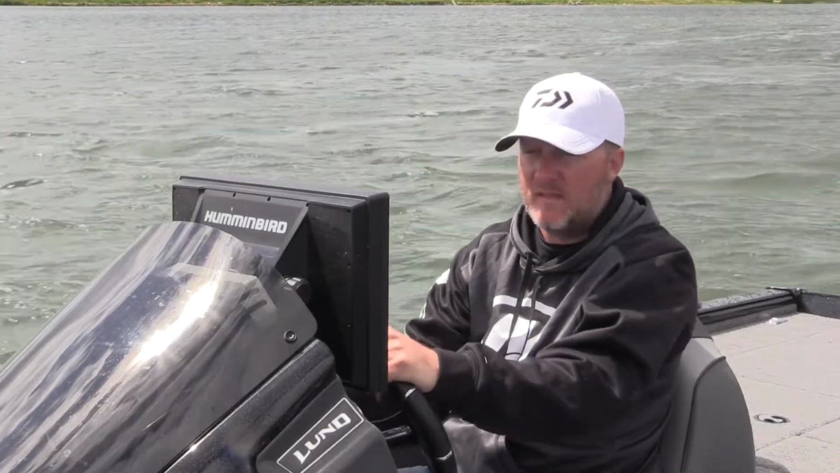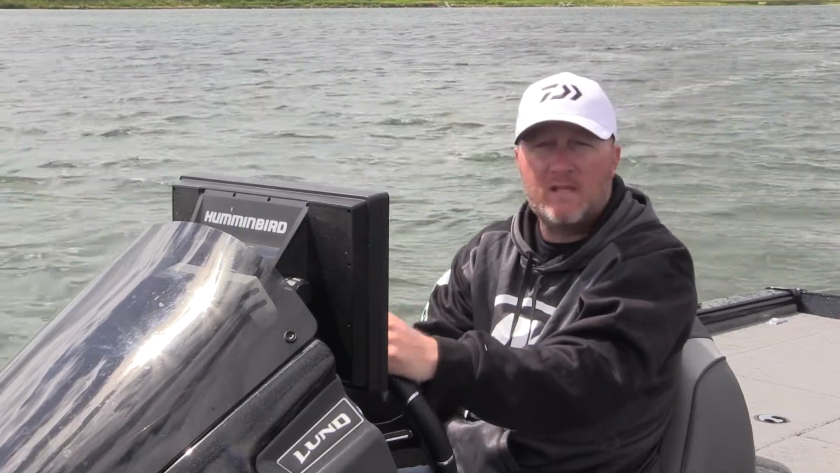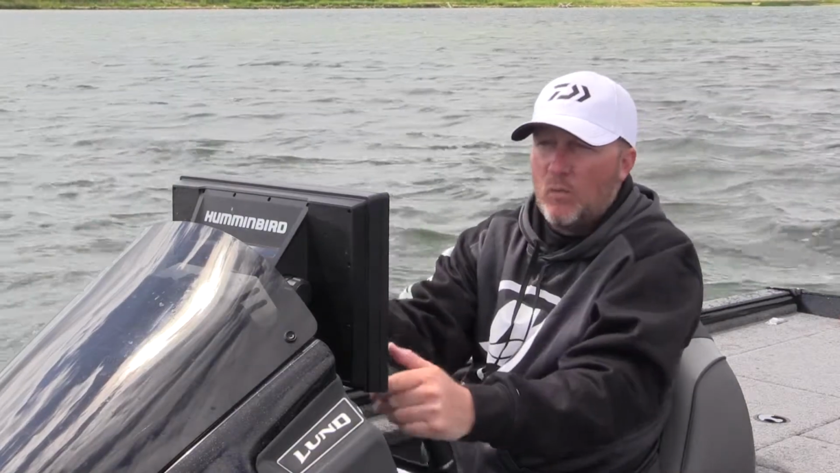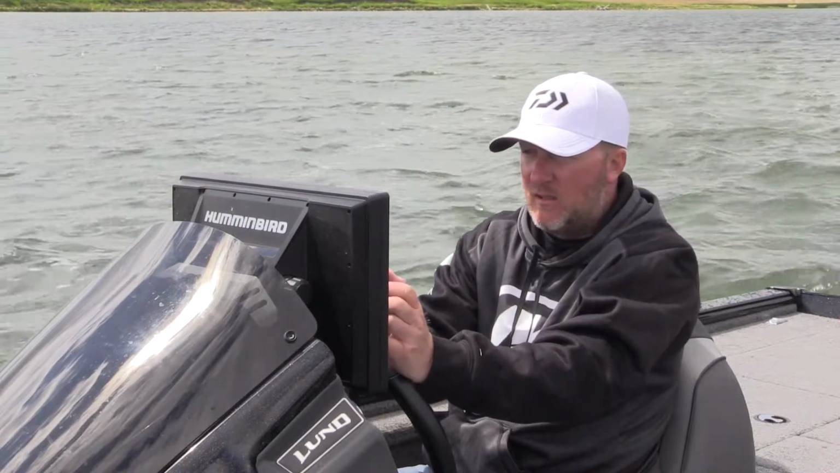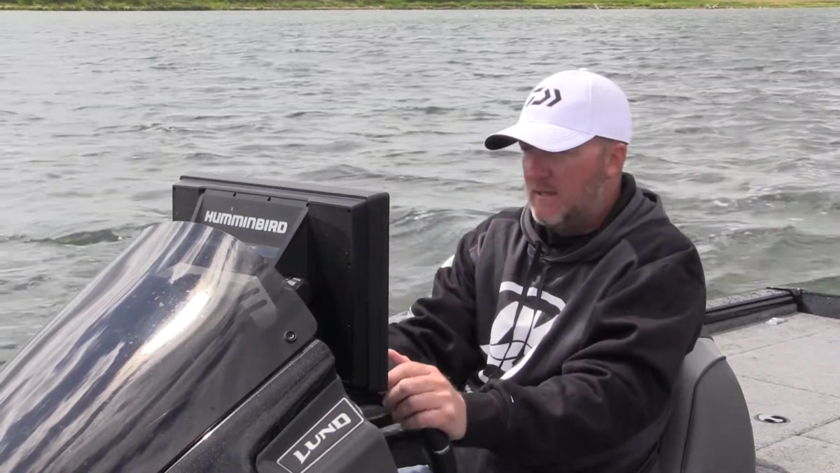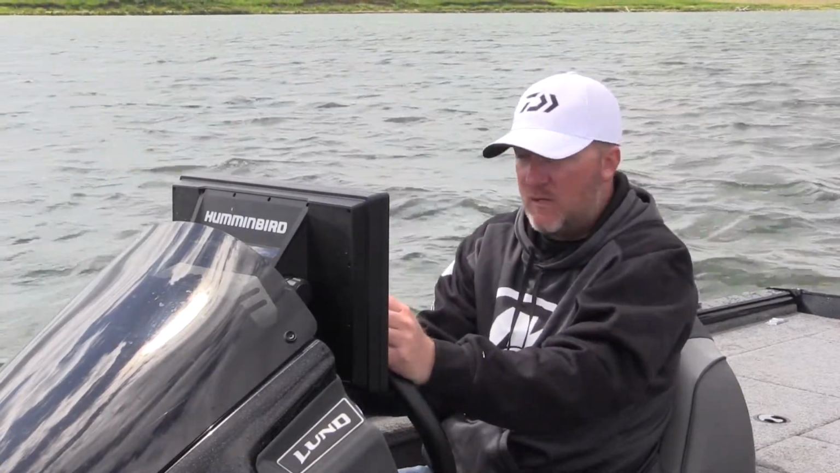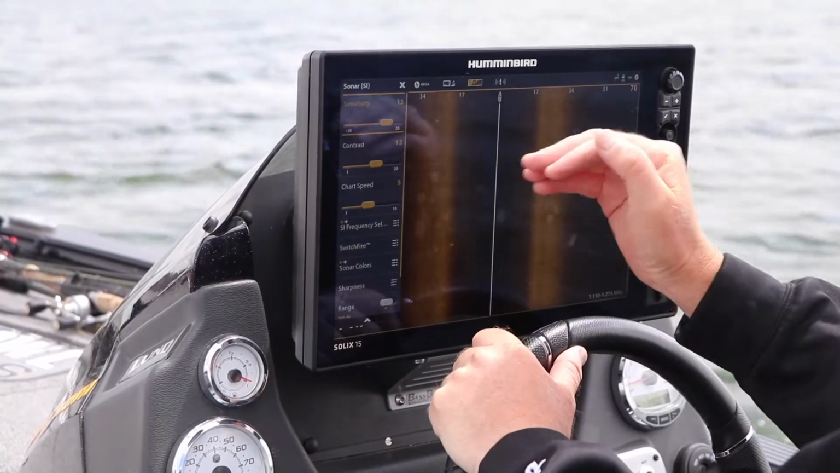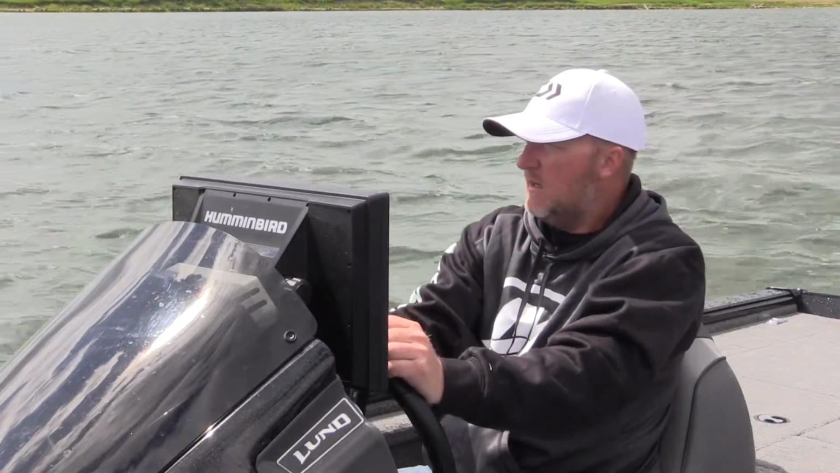One thing I've noticed with this Mega imaging is to get the best picture, I need to spend a little more time tweaking my settings. With the old 455, you could get away with that sensitivity and contrast setting, be somewhat close, things would show up, you see them, it's all great. But to get a really clear, crisp image with that high Mega frequency, I spend a lot more time using the sensitivity and contrast, and the chart speed has made a big difference too.